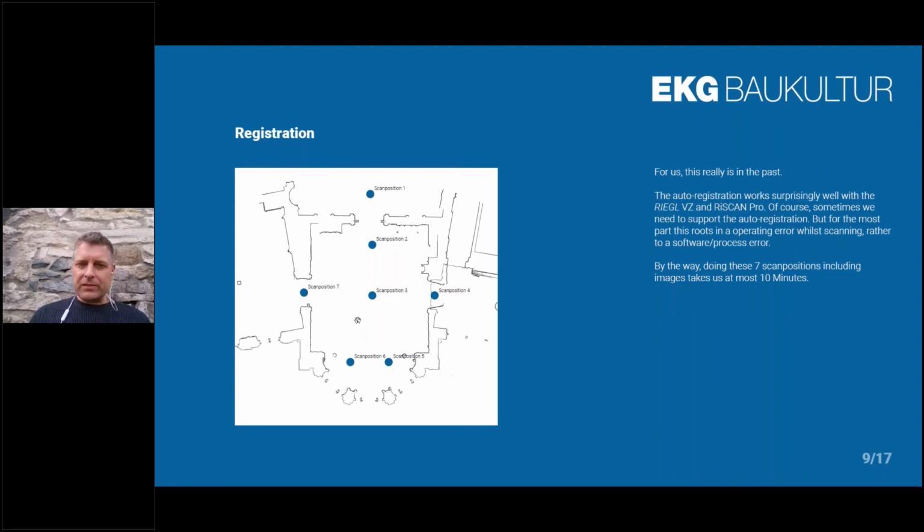For example, scanning this here would take us 7 scan positions, and we can do it in 10 minutes. I must confess, I didn't listen if Mr. Studnicka told how long one scan position takes. But for us, one scanning position, including acquiring the images done with the scanner, is about 45 seconds. So we can do 7 scan positions in 10 minutes because we need some time to carry the scanner from one position to the next.